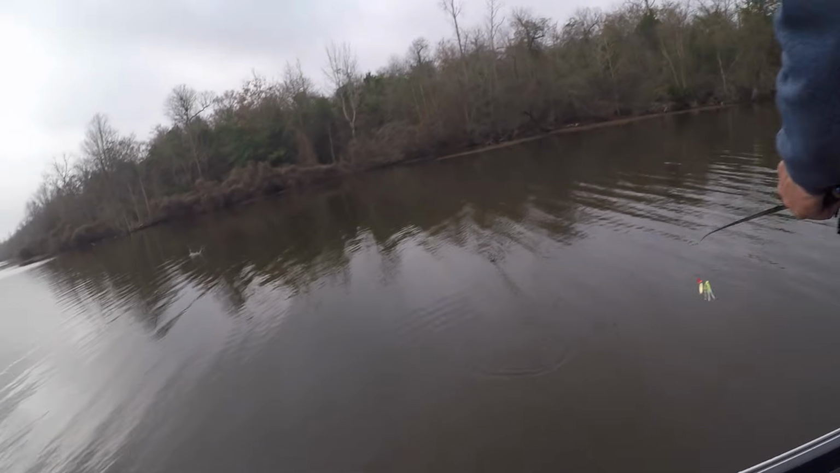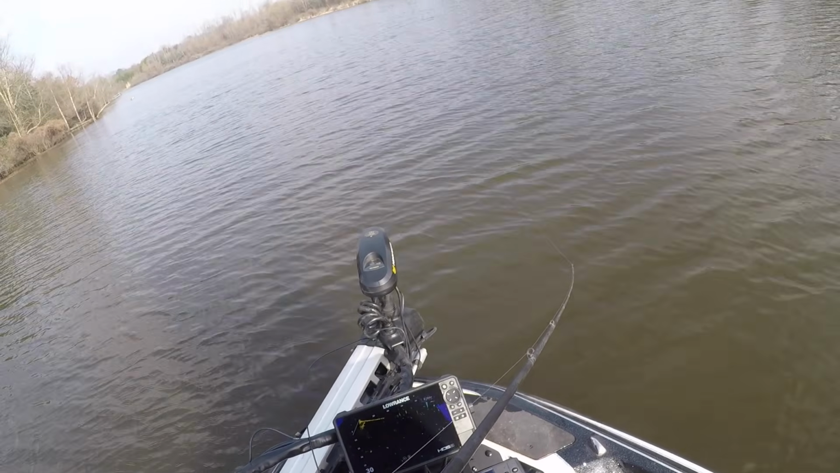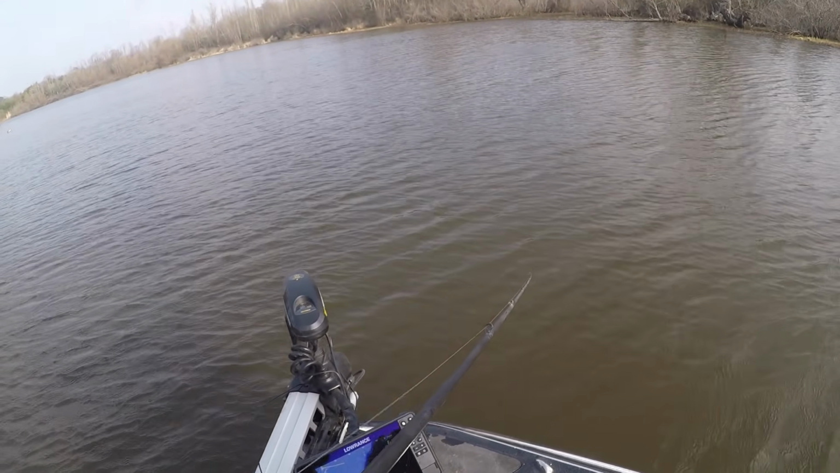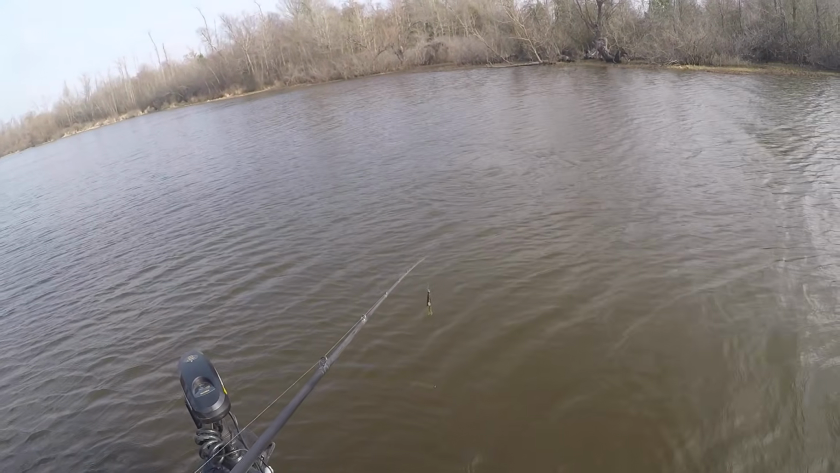That looks like a fish. He come up again. No, I was gonna say that's moving sideways. Hey, look at this. It's a little guy. Yeah, I was gonna say, oh, that's a little rat.